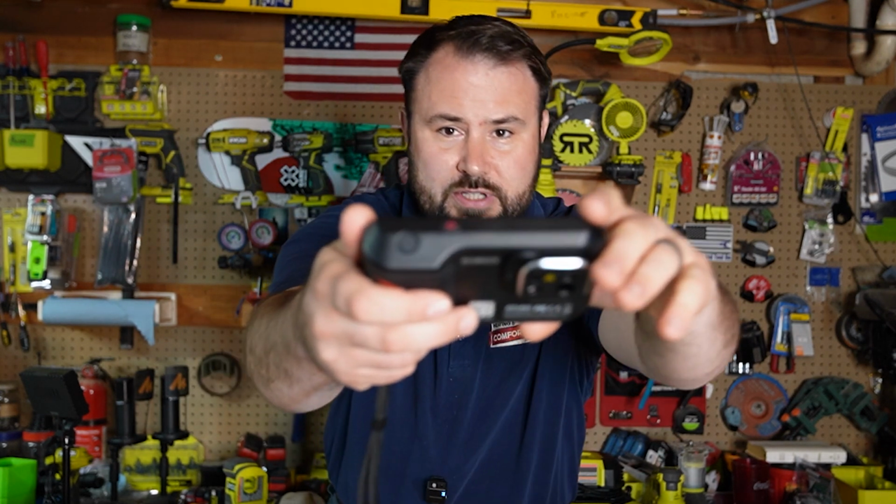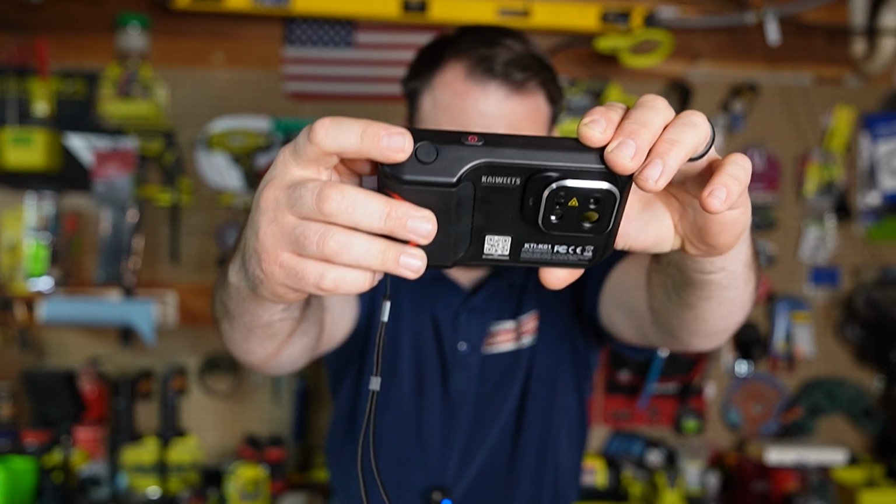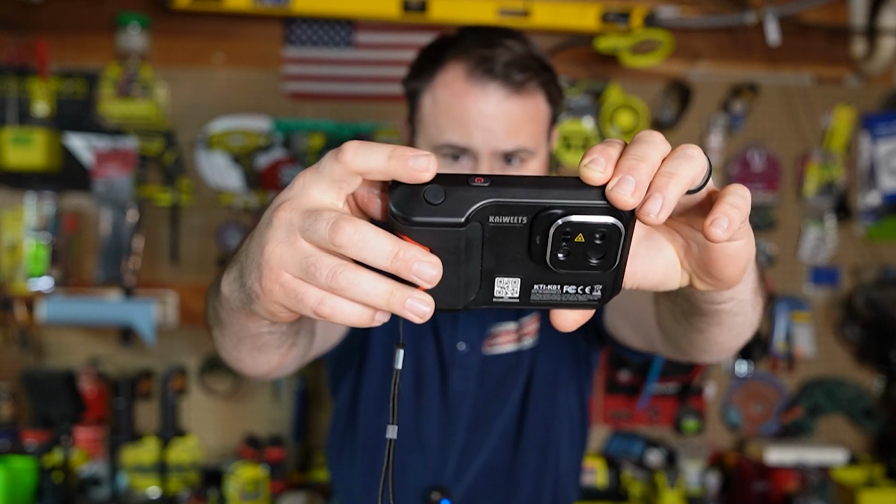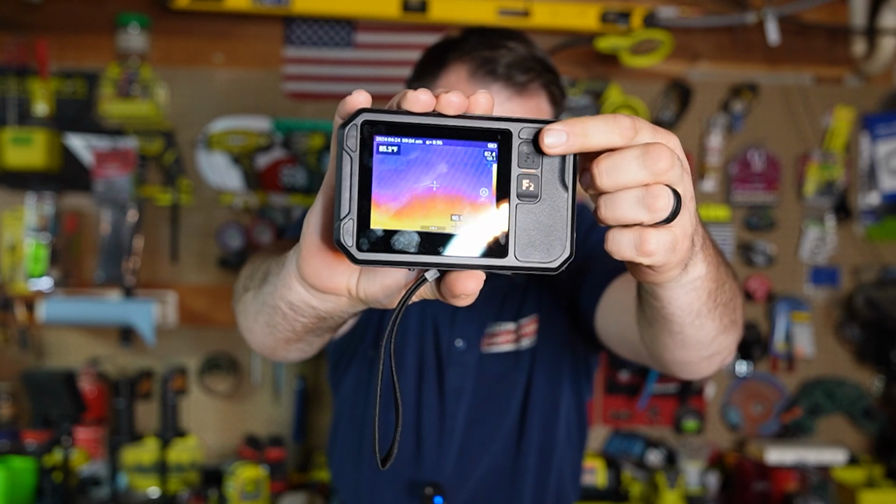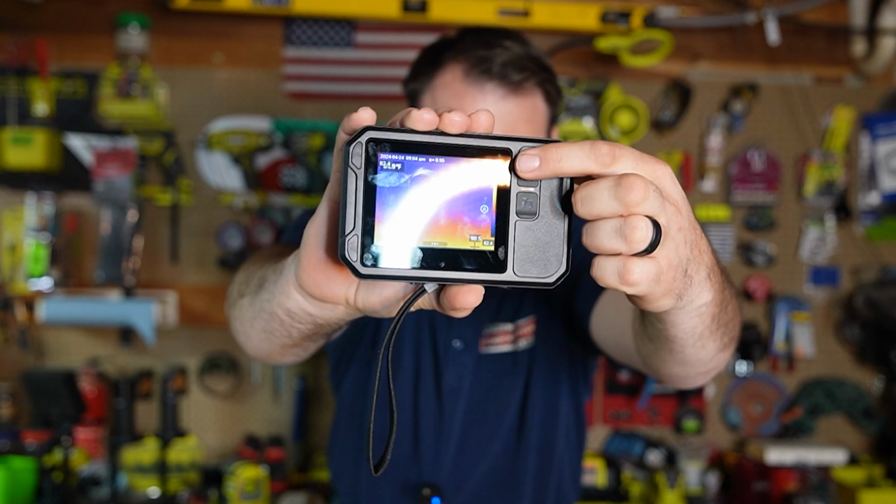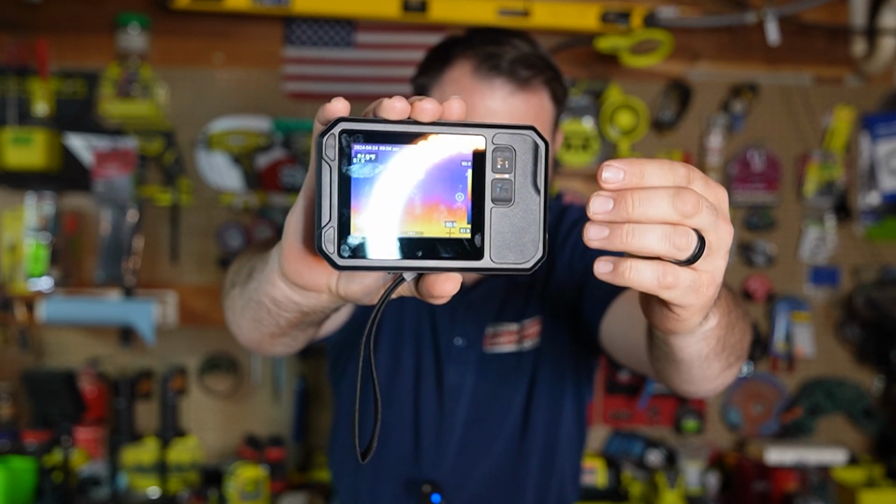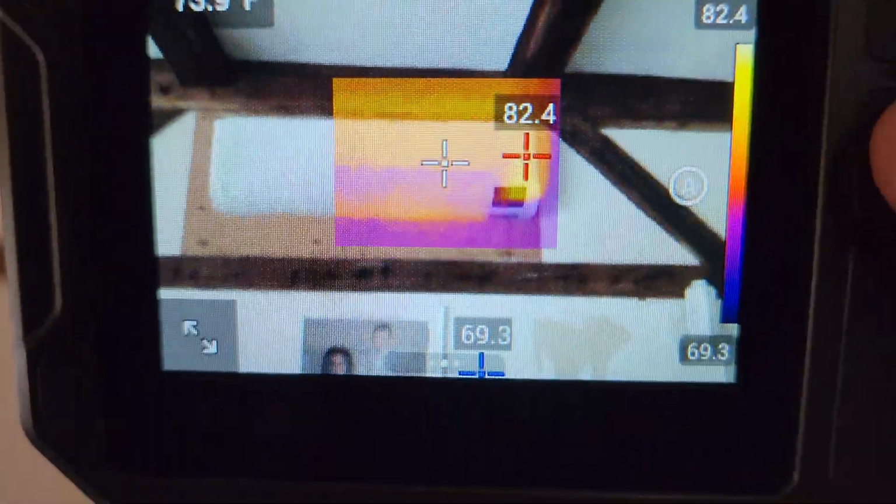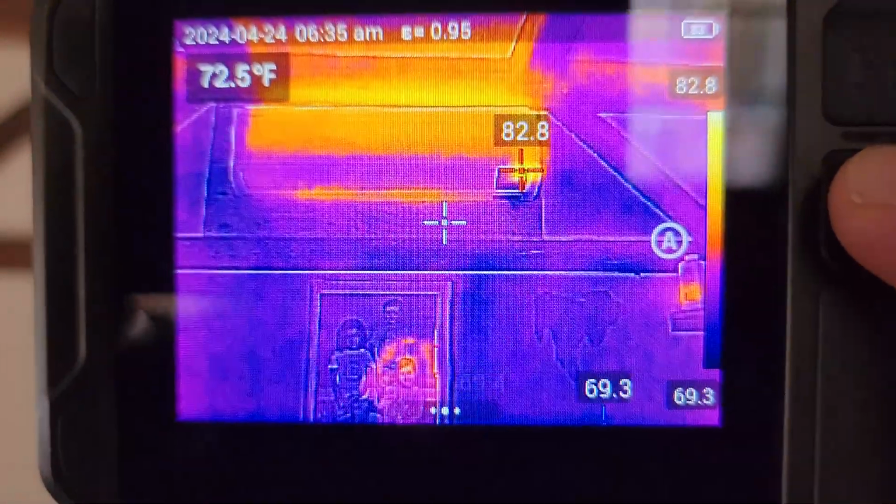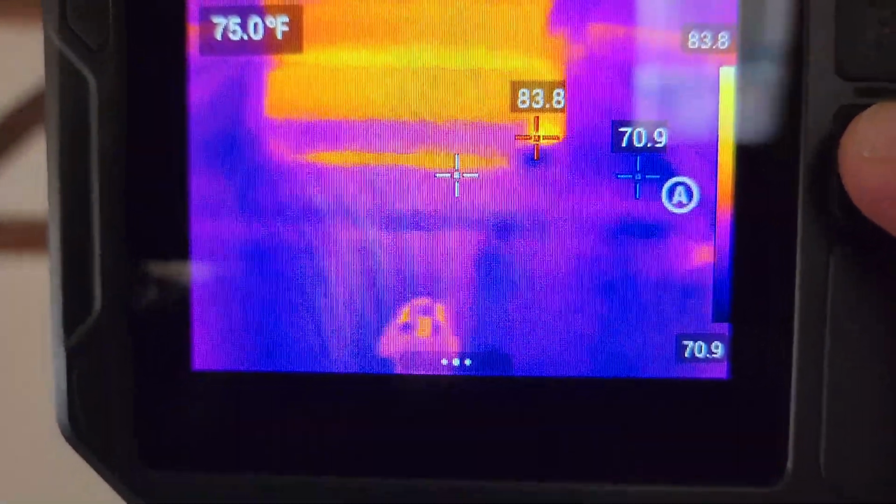Now, if you take a look just up here, you have a still camera right here. So if you hit that button right there, it's going to take a picture. You have your power button up here. On the back side of this, you have your options through here, and you can set your options. Whenever you hit this button, you're going to be able to change the different views. You have 4 different views on this. You can do a hybrid where you see thermal and a typical camera. You can do just a detailed thermal or not a detailed thermal.